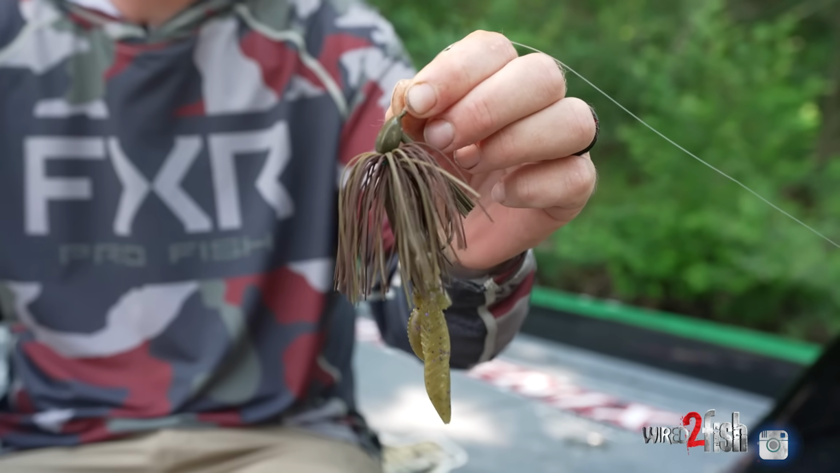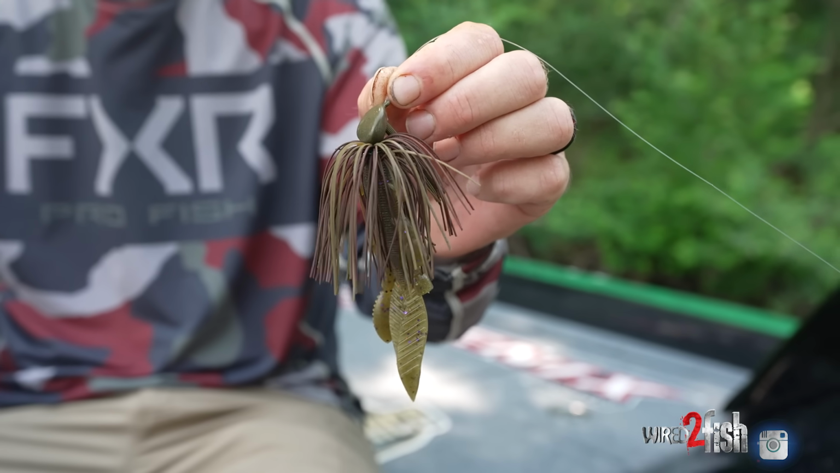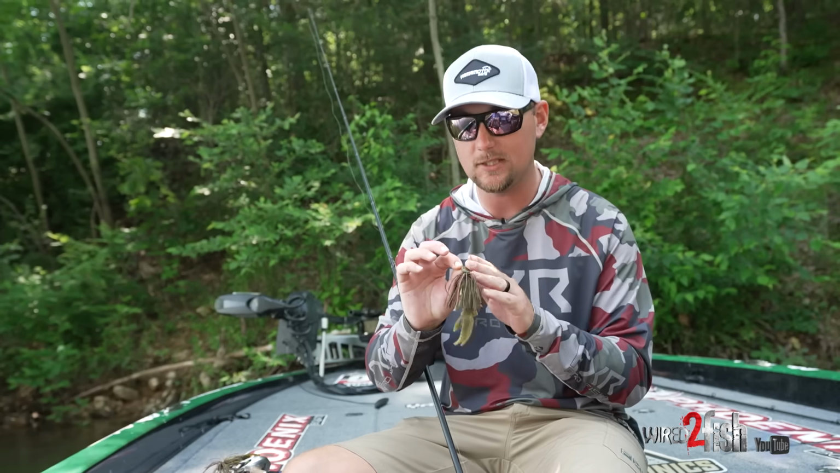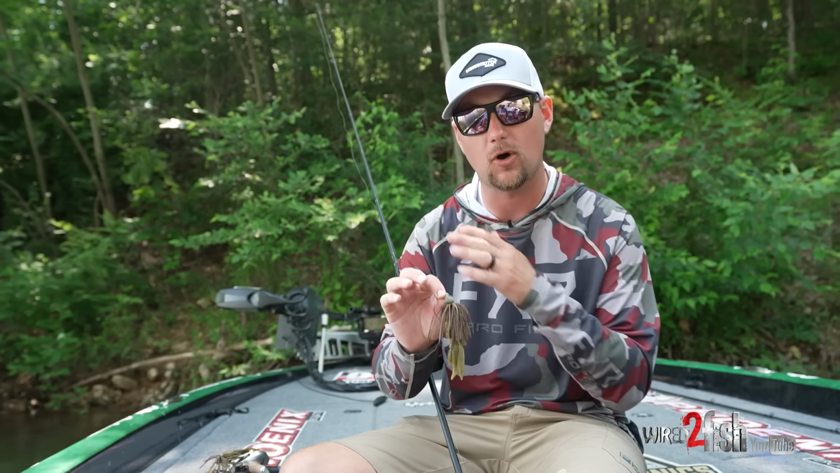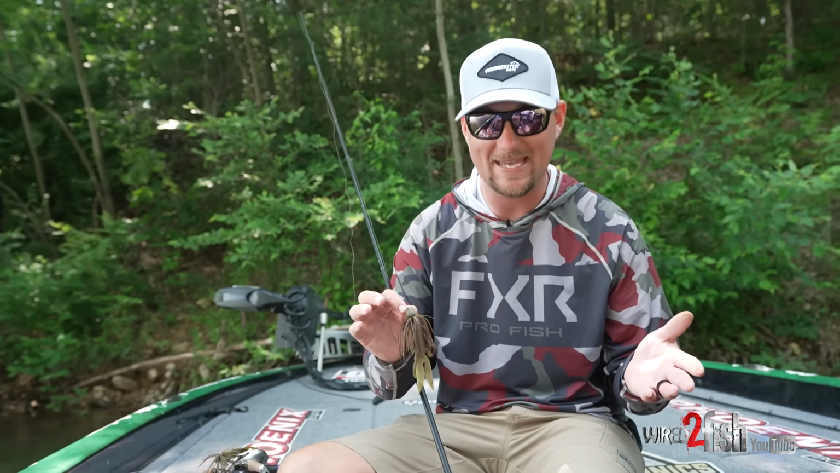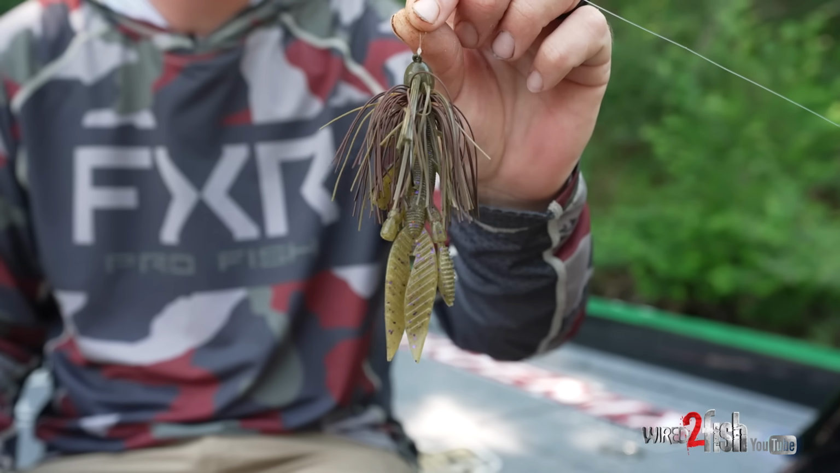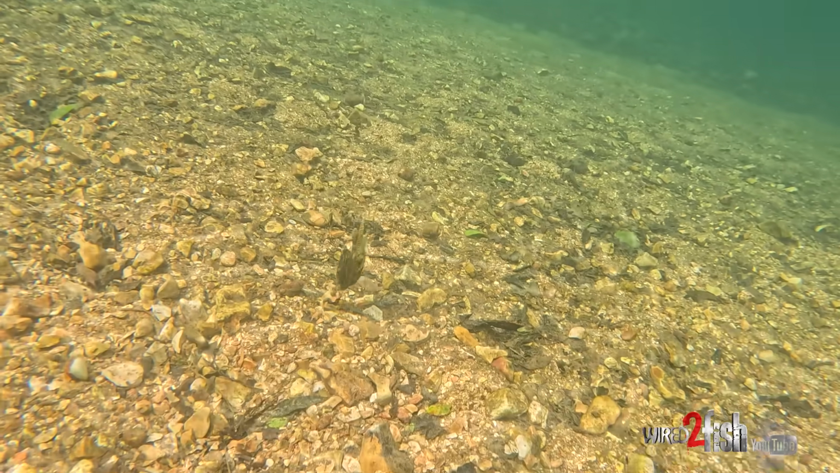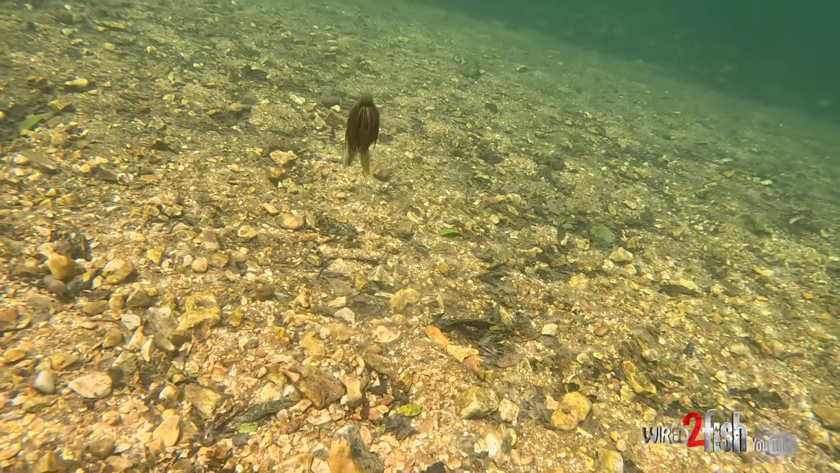So this Buckeye Mini Mop is something that is very versatile. It's got both round rubber and silicone. This particular one is a 1/2 ounce model. I've also got one with a 5/8. I've generally got two styles of trailers. This is a Yamamoto Flapping Hog. You can tell very, very little action, kind of a beaver style bait, honestly.